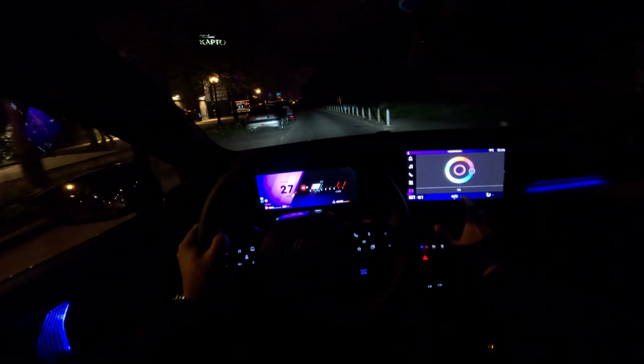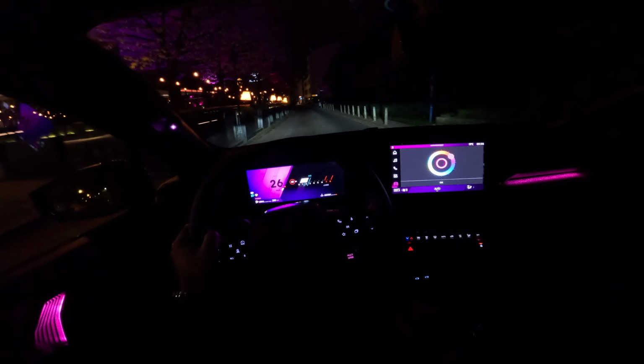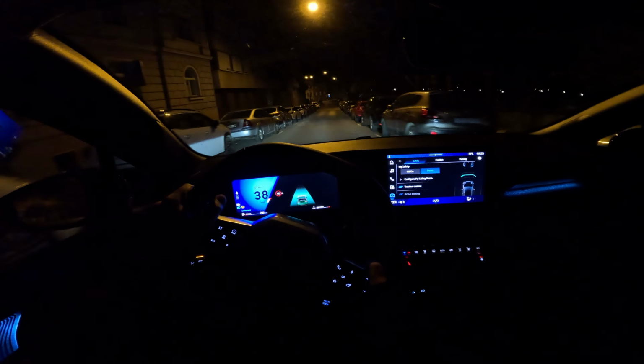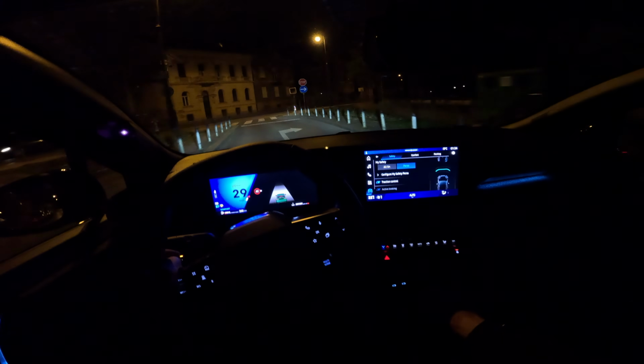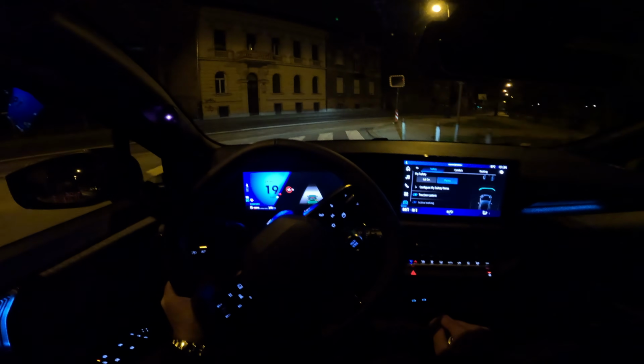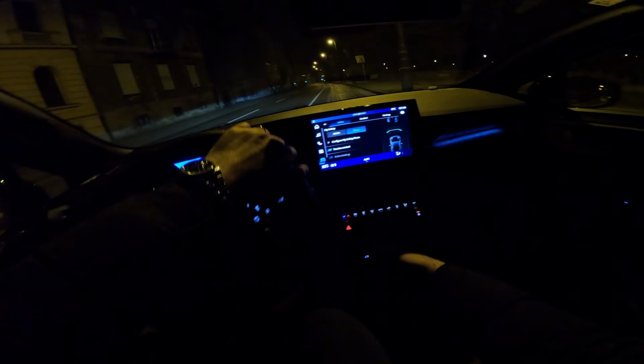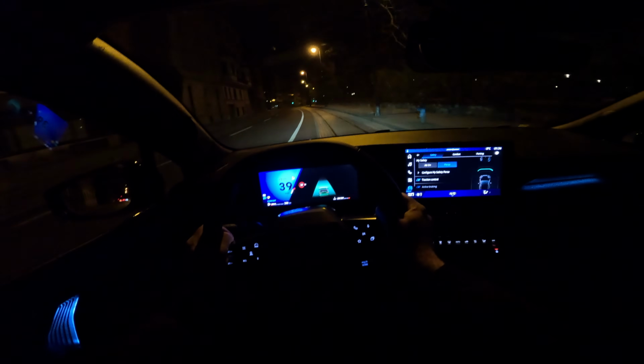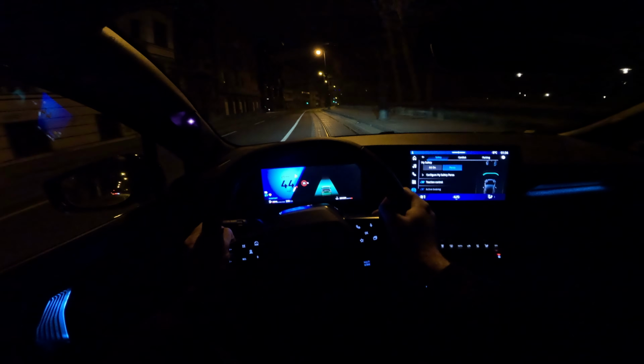Of course, various ambient light colors are available, and it looks very special during the night. And various driver assistance safety systems can be configured here. So the car is equipped with a bunch of tech and systems that make your drive more smooth and more safe.